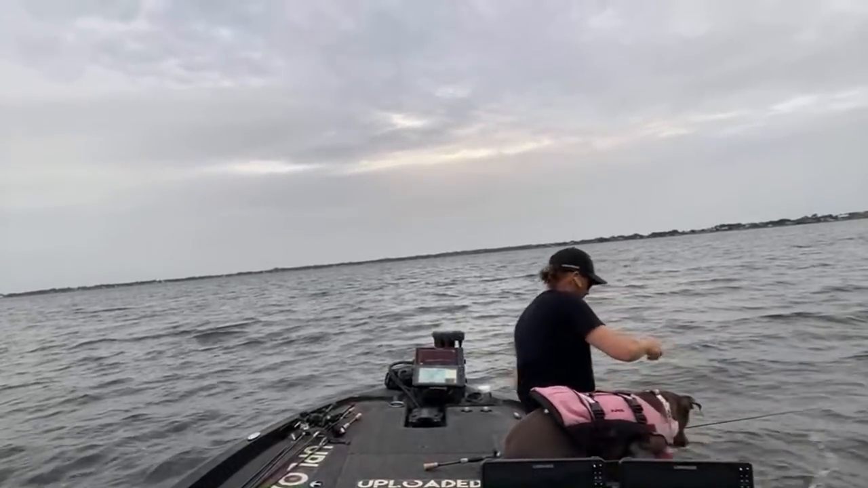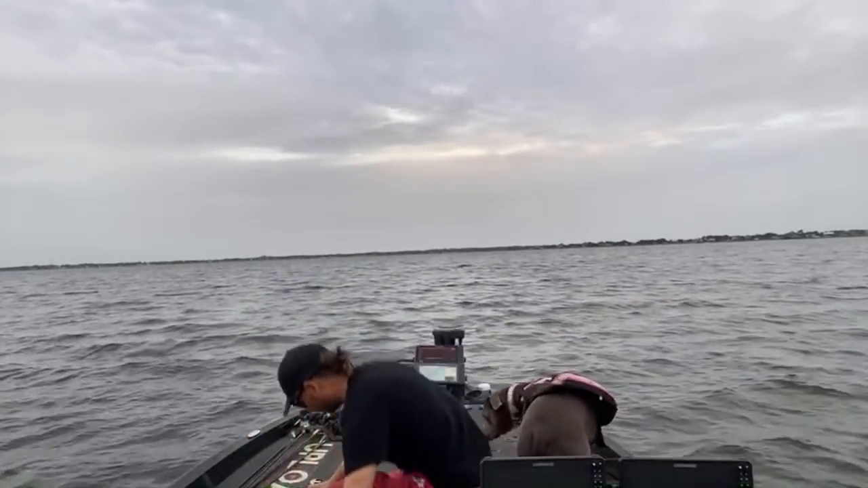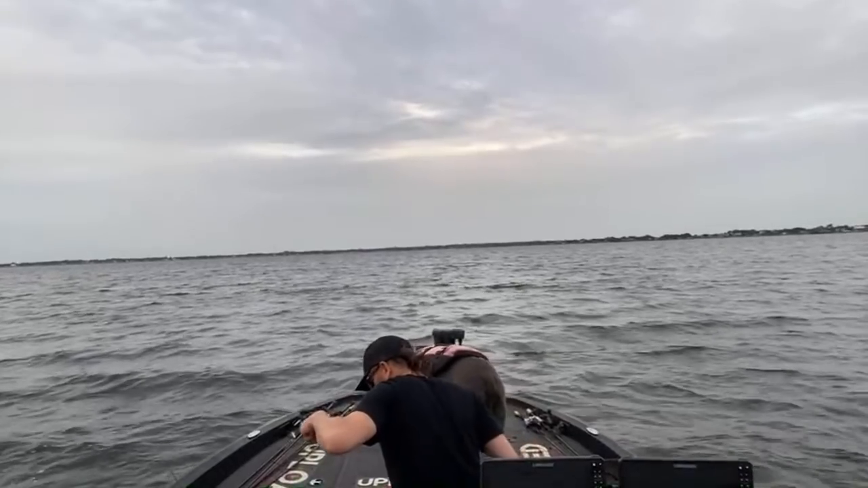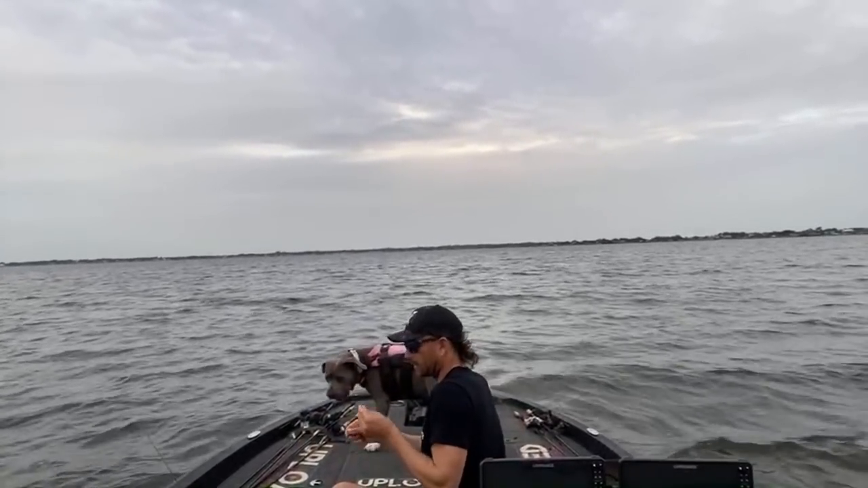Get that hook up. Back you go. Dude, he broke my freaking weight too. I must be getting stuck on something down on the bottom there, and maybe it's catching, and then they're kind of seeing it, and it's getting them fired up.